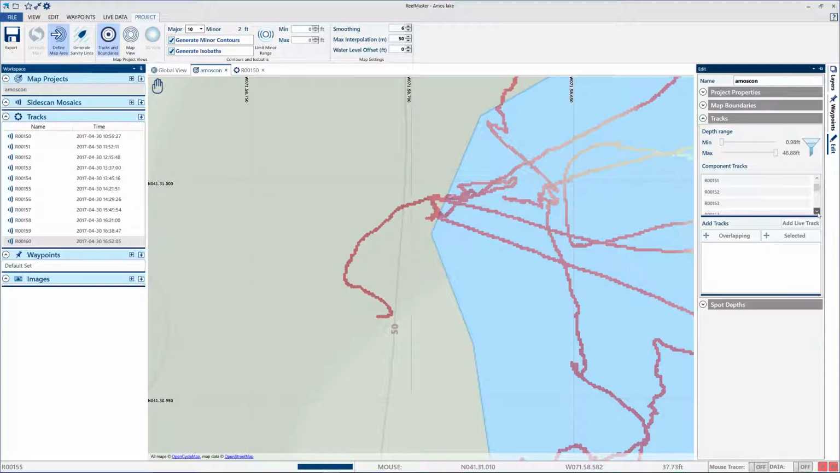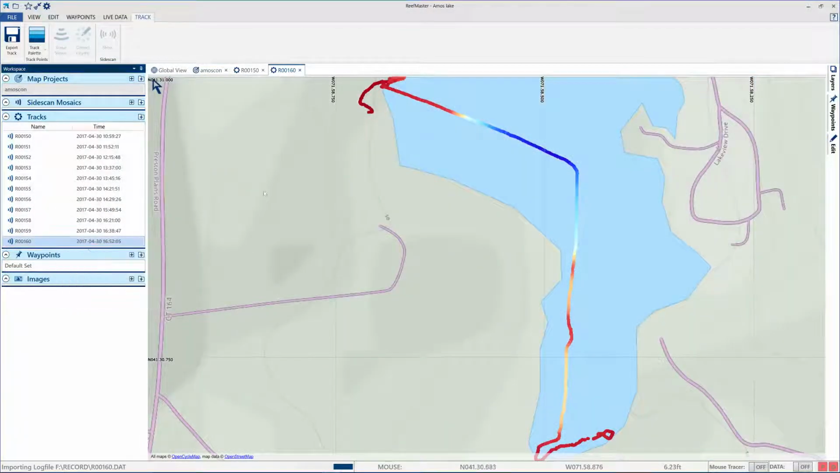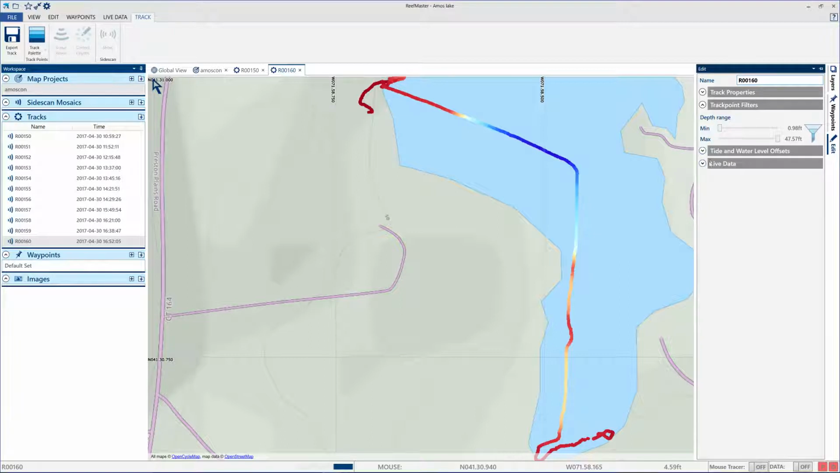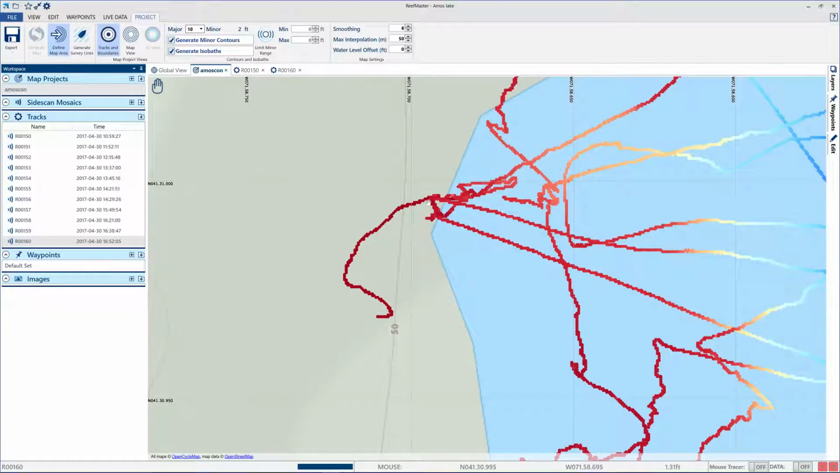Tracks. 160. Well, yeah, my mistake. This shouldn't carry over into the final image because it's going to be outside of our